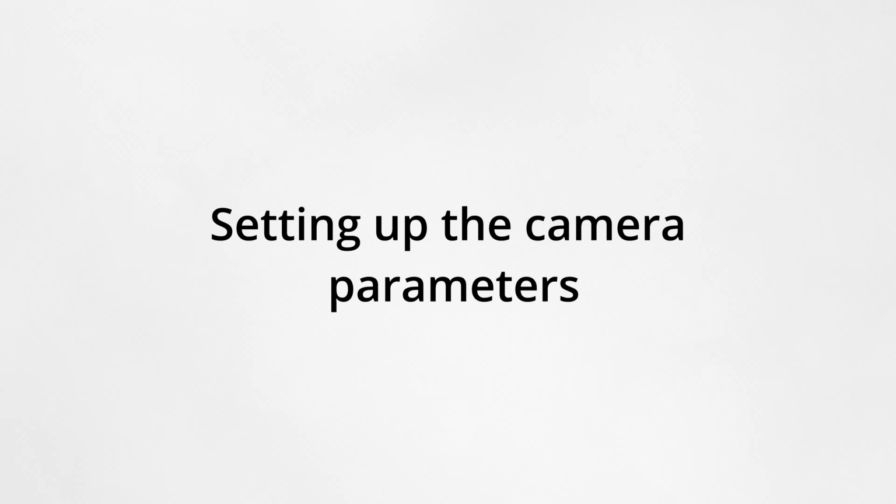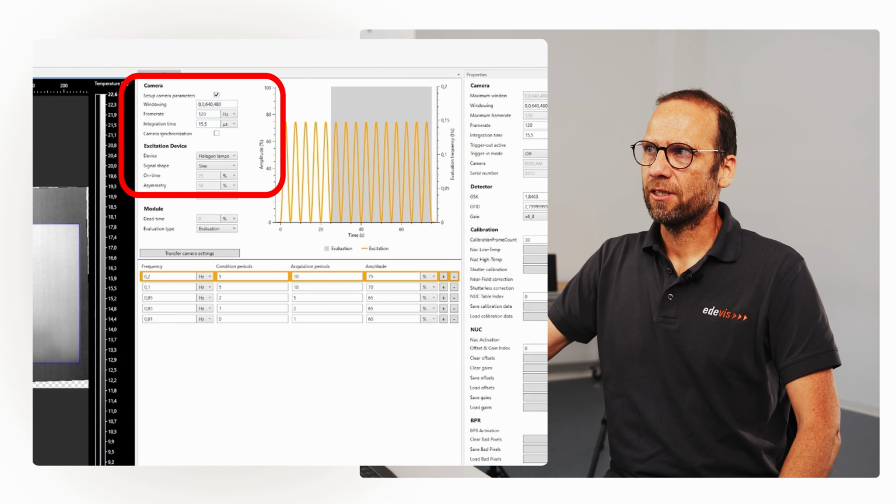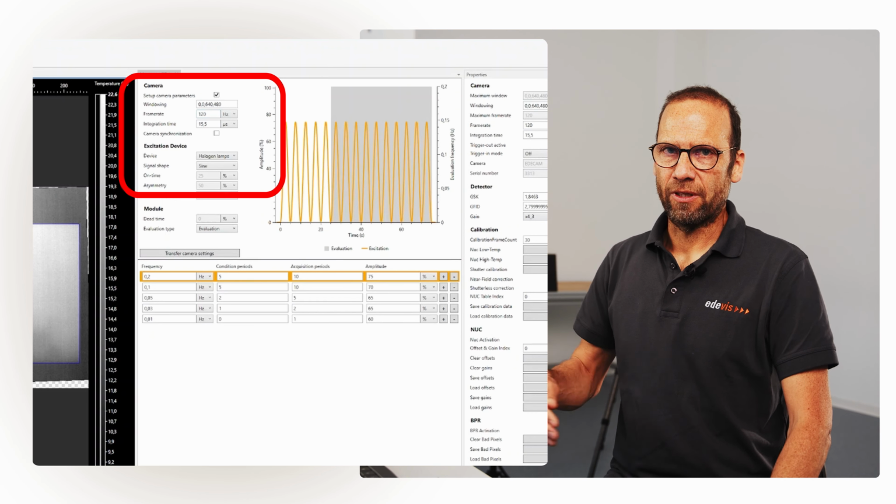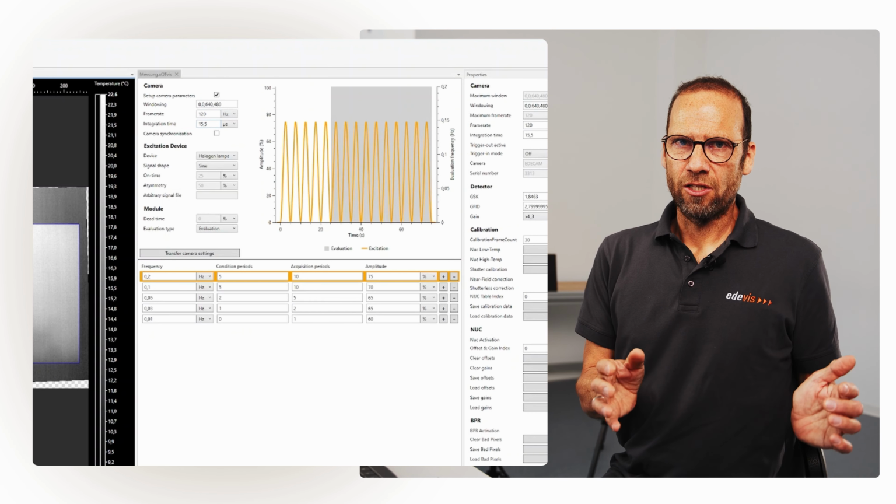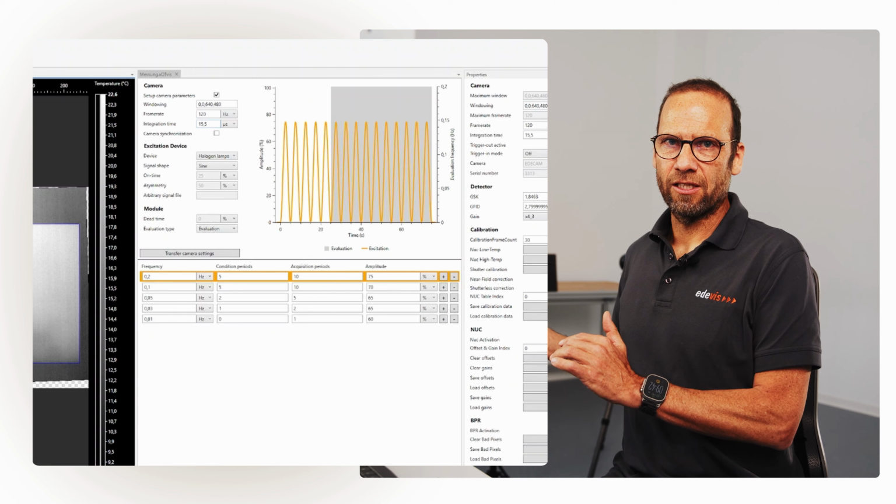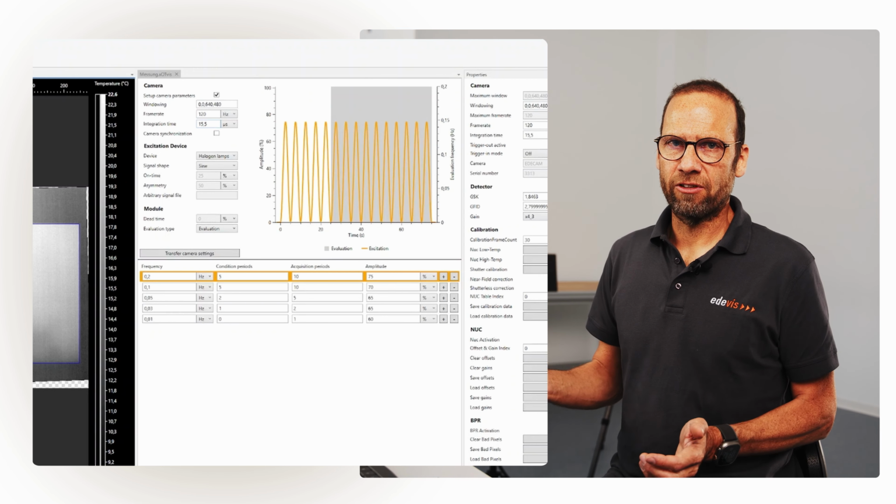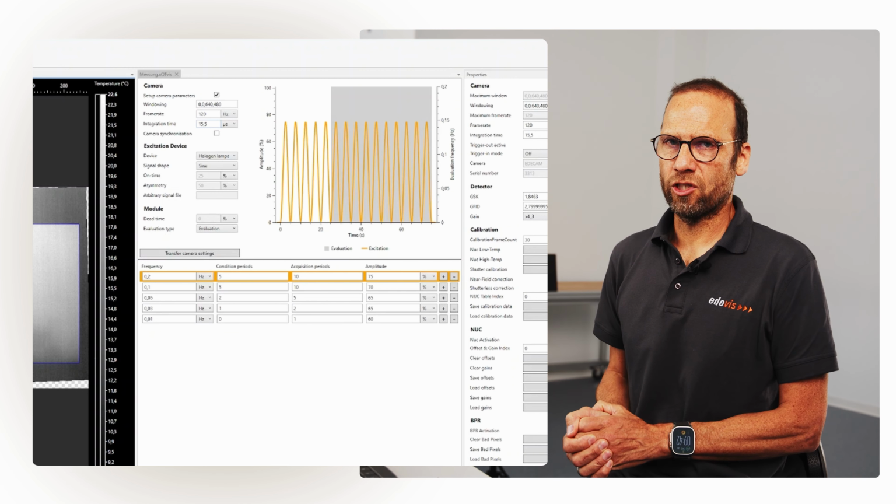Next, we need to set up the camera. The windowing and frame rate are less important for the optical Lockin thermography measurements. We will max it. What's important is the integration time or measurement range. We should select a measurement range which is appropriate to the heating of the material during the measurement. If the material is getting too warm, the sensor will saturate, so please select the measurement range according to the temperature development during the acquisition.